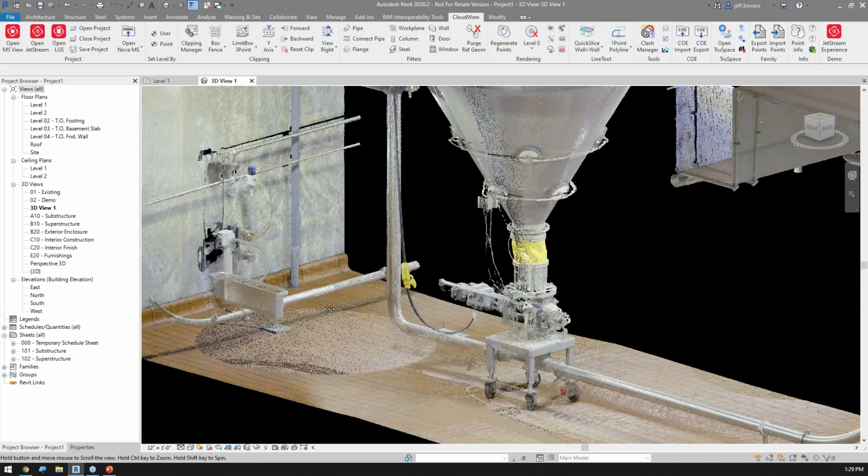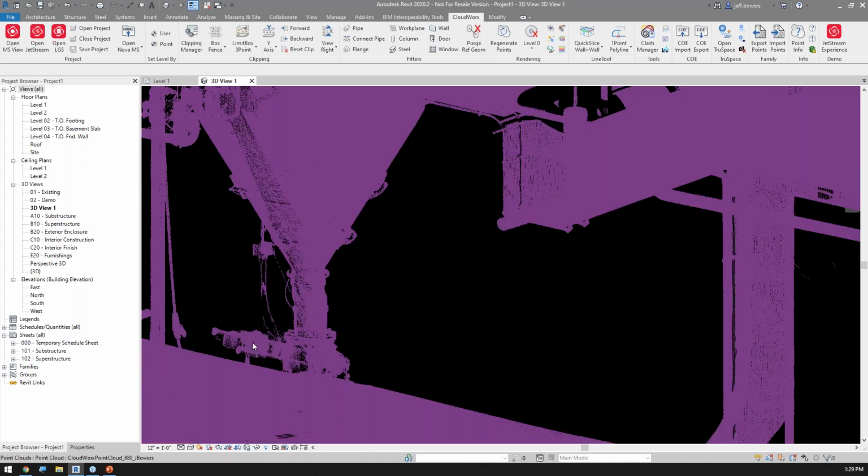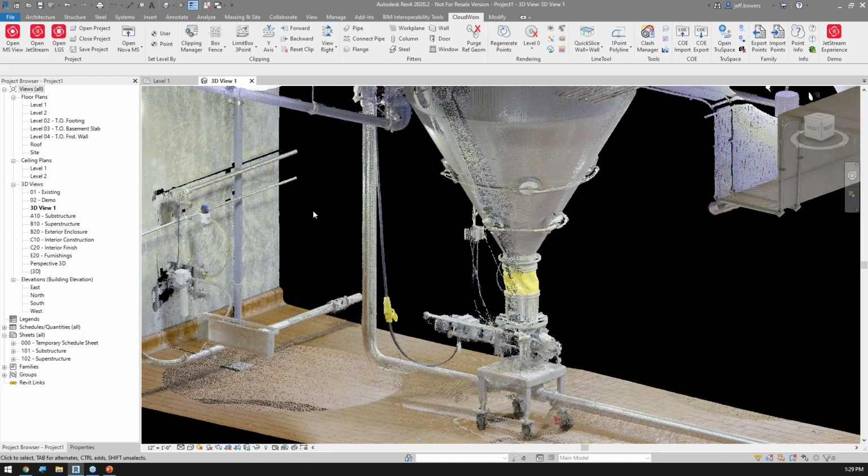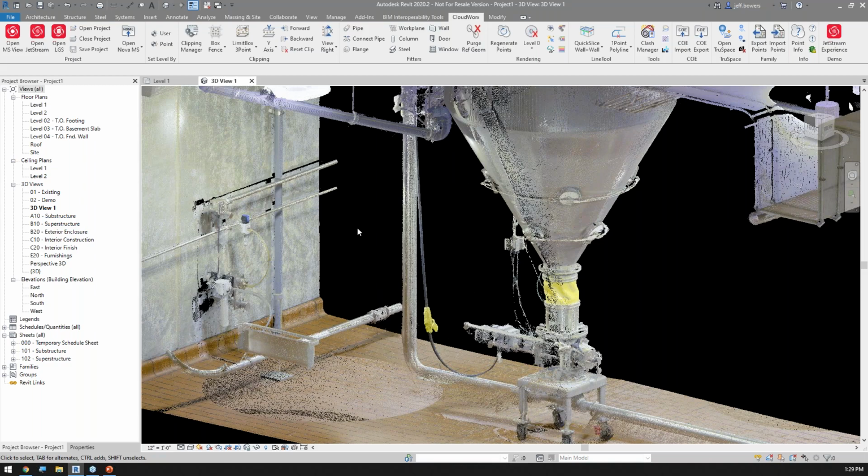Well, it's a very simple task to create pipe. And the thing that I want to point out is, just like the walls, windows, doors, and columns, I'm doing all of this in Revit using Revit parts and pieces. To me, that's important because I'm not having to do stuff in other software and bring it in and hope that the conversion is successful.